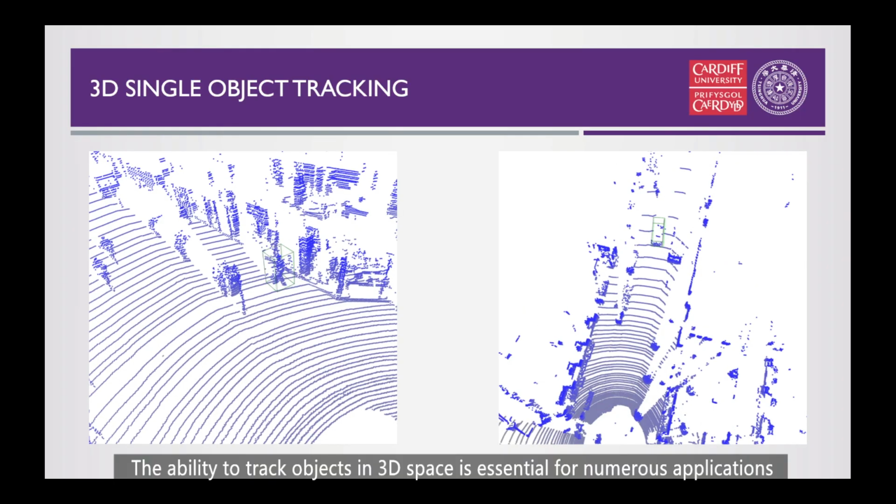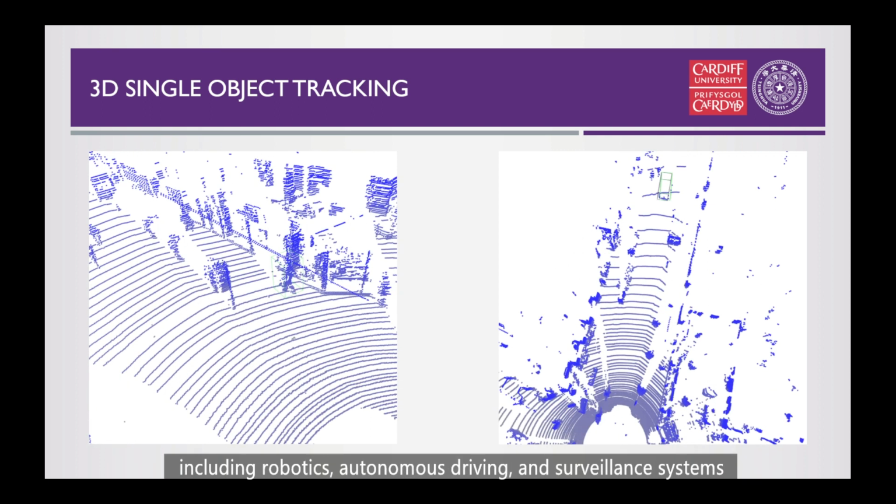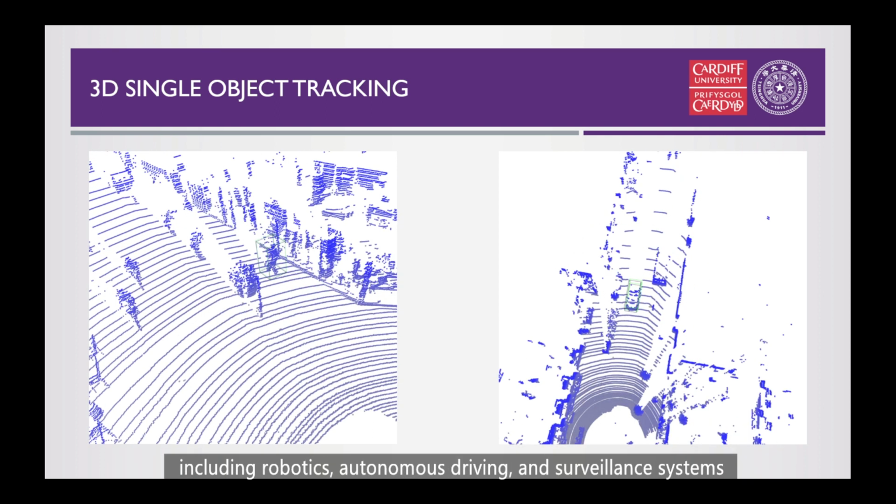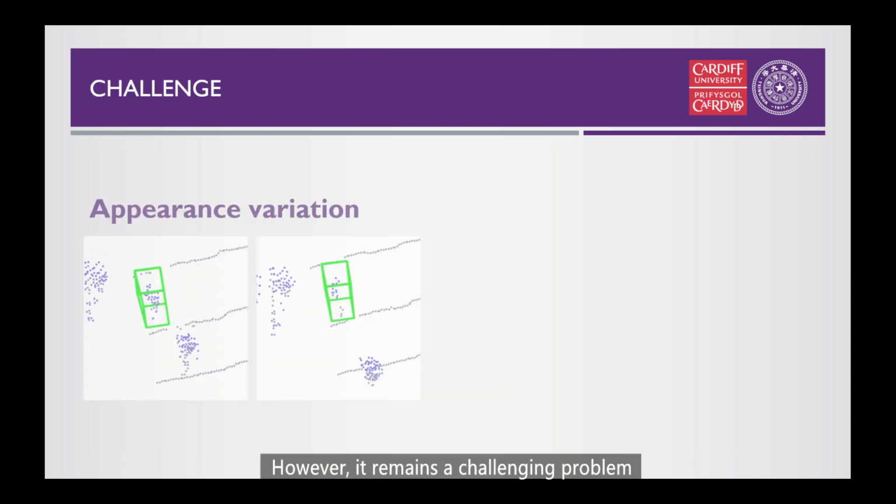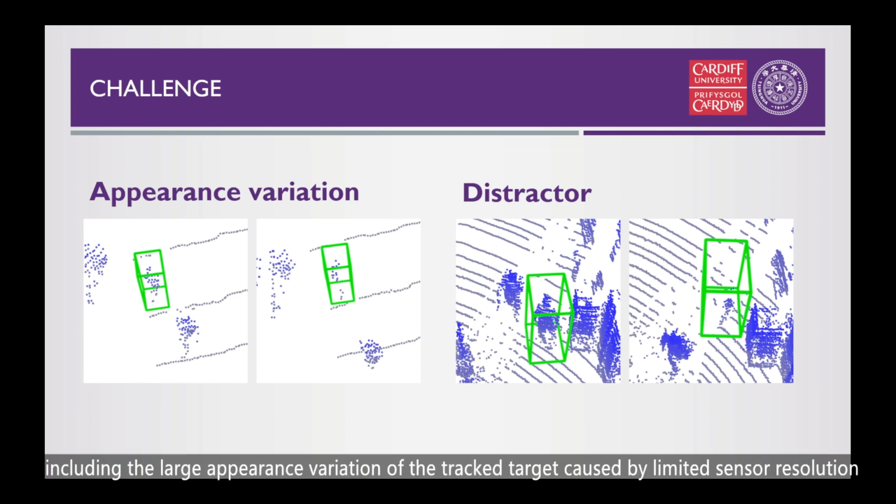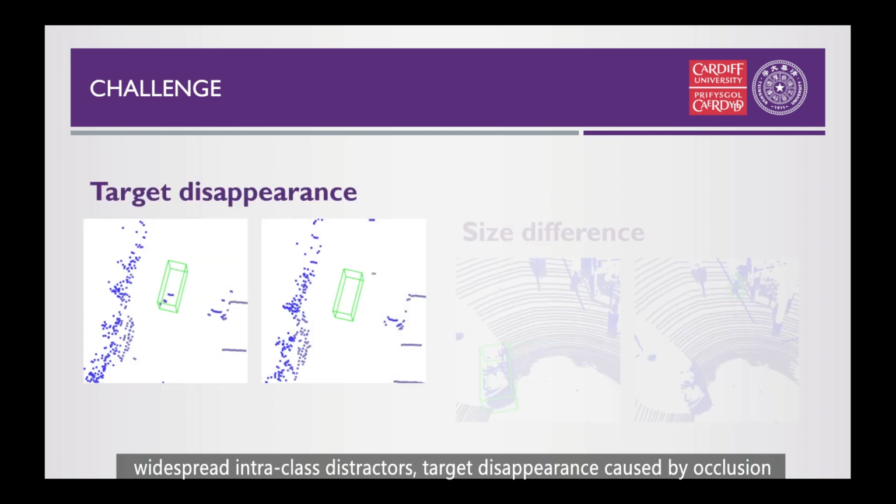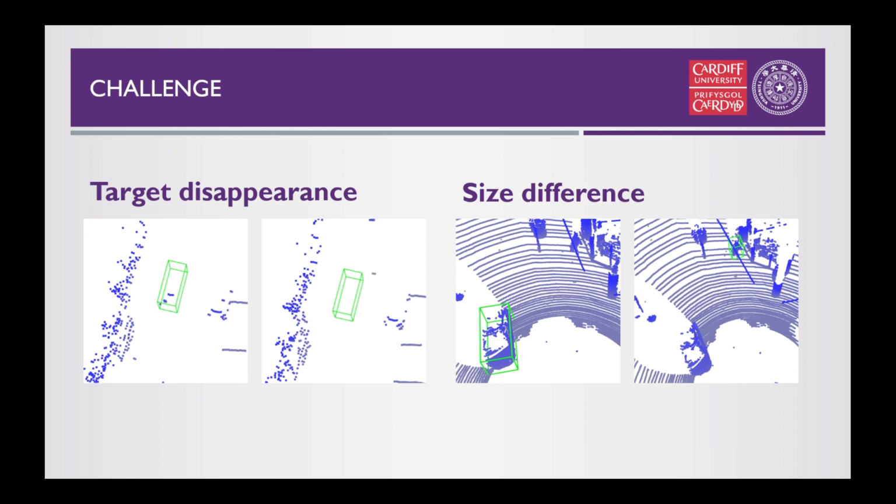The ability to track objects in 3D space is essential for numerous applications, including robotics, autonomous driving, and surveillance systems. However, it remains a challenging problem due to the following four cases occurring in real traffic scenes: large appearance variation of the tracked target caused by limited sensor resolution, widespread intraclass distractors, target disappearance caused by occlusion, and the substantial differences in size and geometry across the various categories of tracked targets.